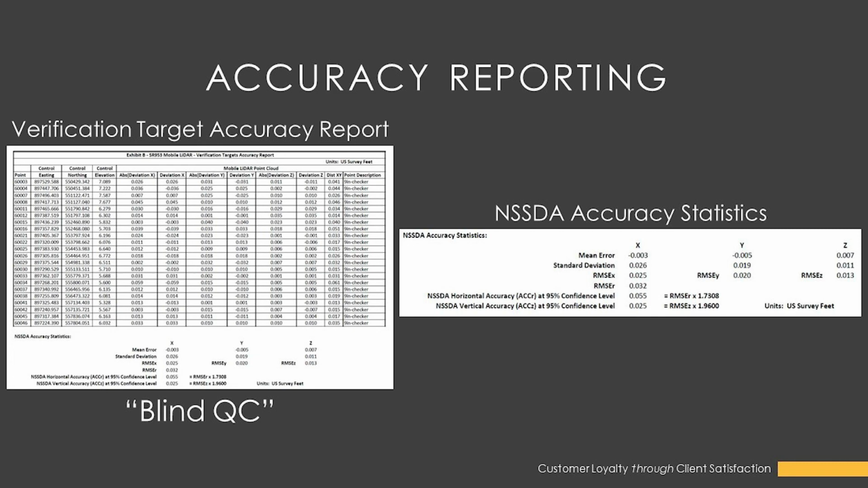But basically these are the validation targets that I referenced, or verification targets, excuse me. And those are basically set in between the scan control targets. So if we have scan control targets at 1,000 foot intervals, there'll be a verification target placed at 500 foot intervals away from the scan target control.